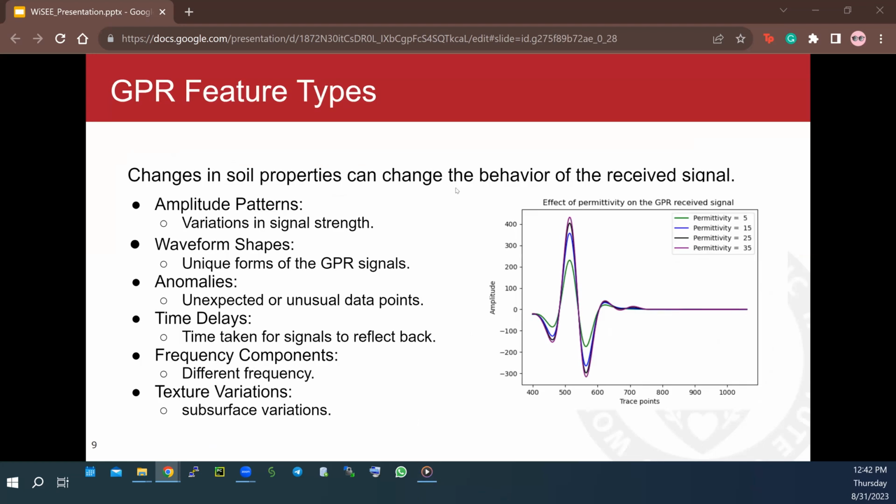Changing soil property can change the behavior of the received signal. That's the key point in our experiments. We wanted to see how changing the permittivity or the depth of the soil is going to impact the shape of our signal, the amplitude pattern of our signal. It could possibly generate an anomaly in our signal, and it will definitely create some delays. And a change in frequency component can also create different phenomena in our received signal. So we can use these variations and changes in our signal to estimate soil moisture, as we discussed before.